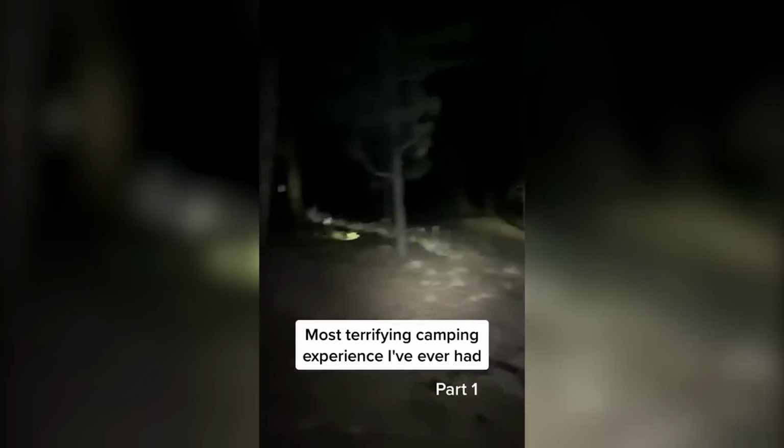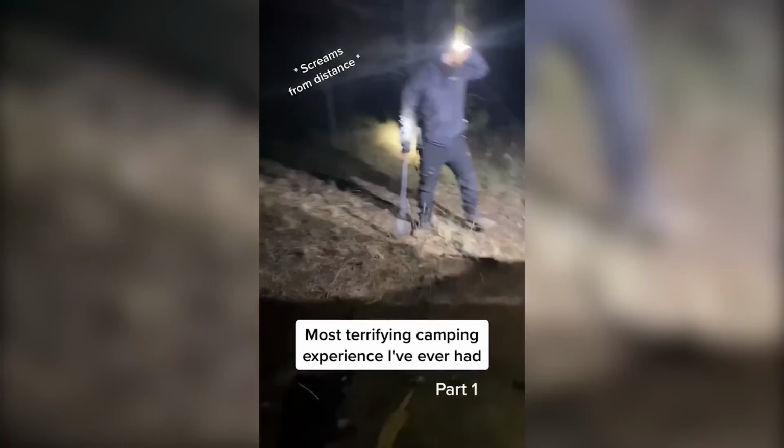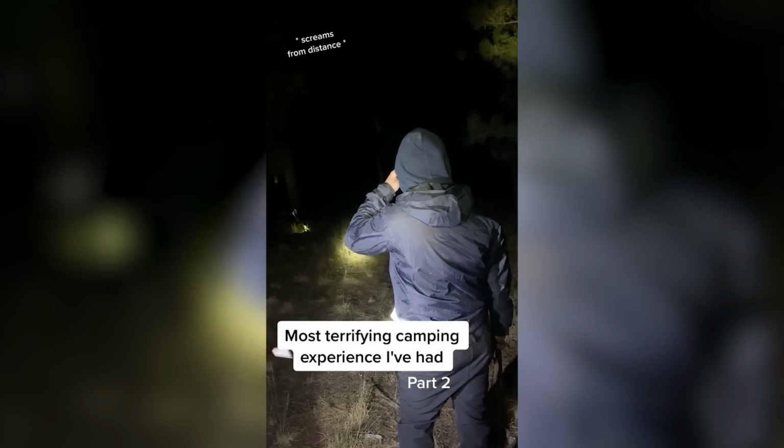The screams are chilling to hear. It is as if someone is in great pain or is being attacked. The men venture out with their flashlights to investigate the source of the commotion, but there is nothing visible to them to explain the origin of the sound. You'll want your headphones for this.